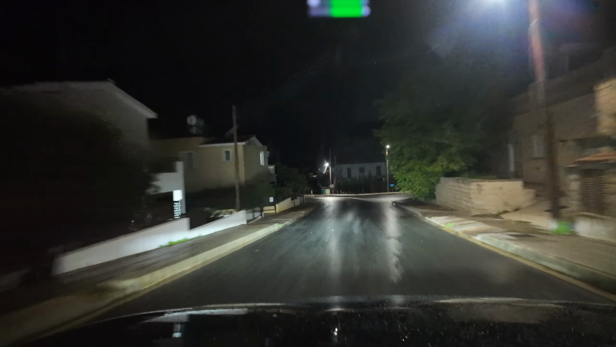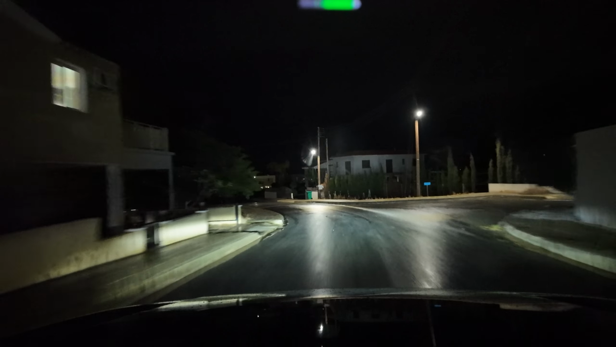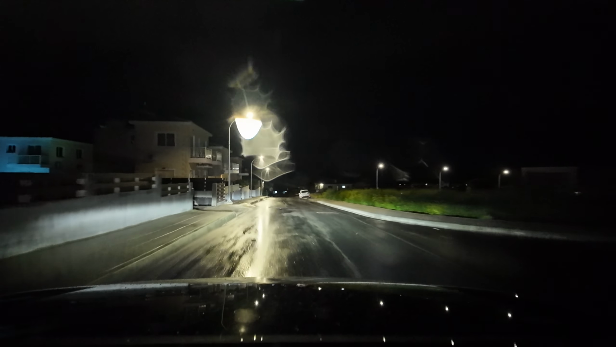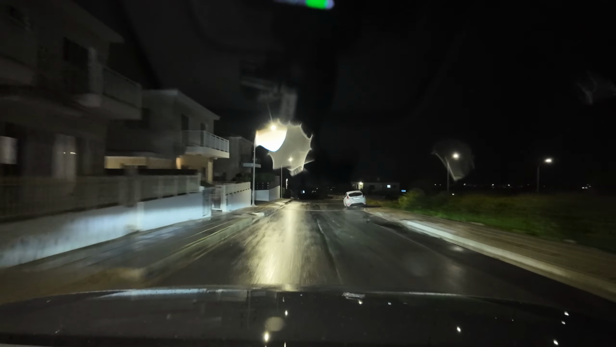So at the end of this little road, we'll be joining one of the back lanes from Emba towards Kissonerga. And like I say, we'll be going past the Wembley football stadium, although it's not the one in downtown Wembley on the outskirts of London. It's Emba on the outskirts of Paphos. So stick with us.